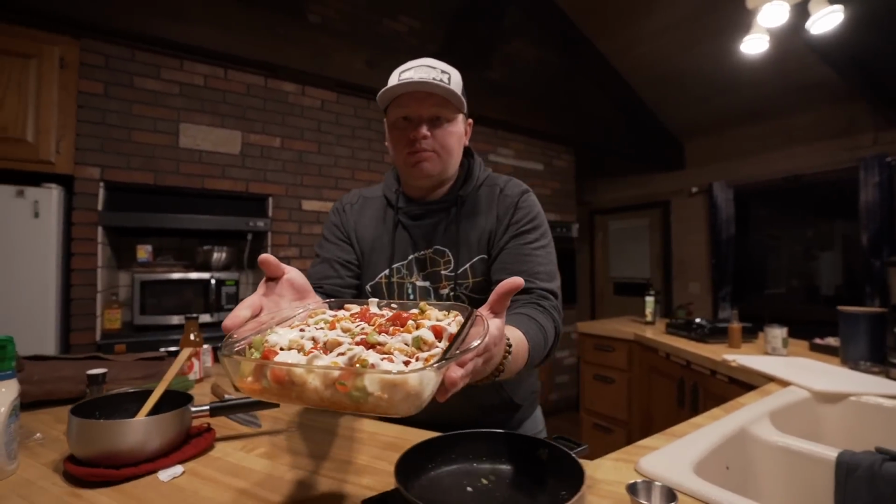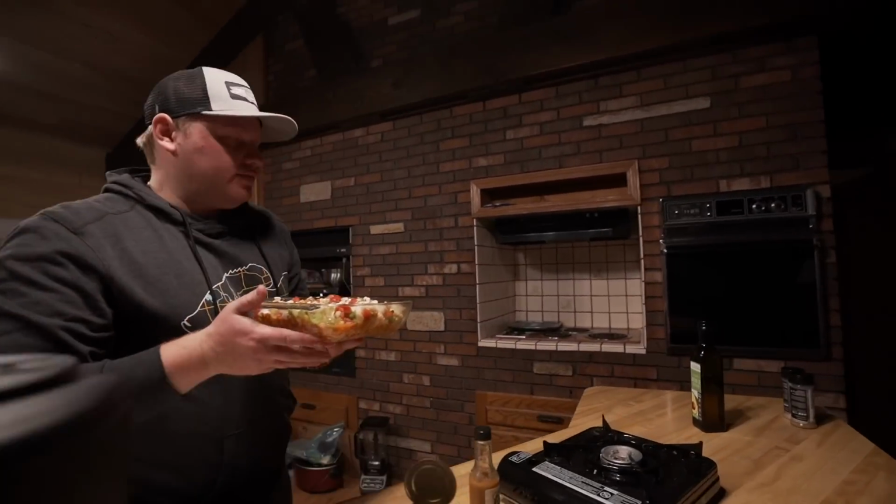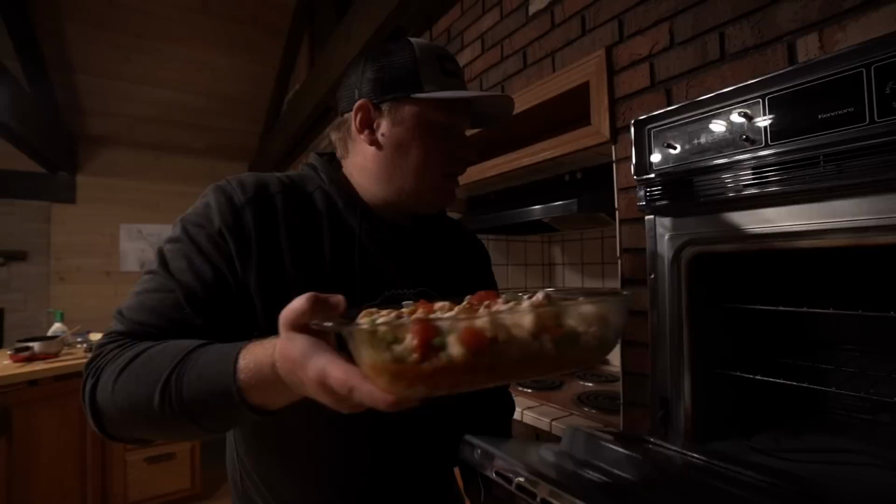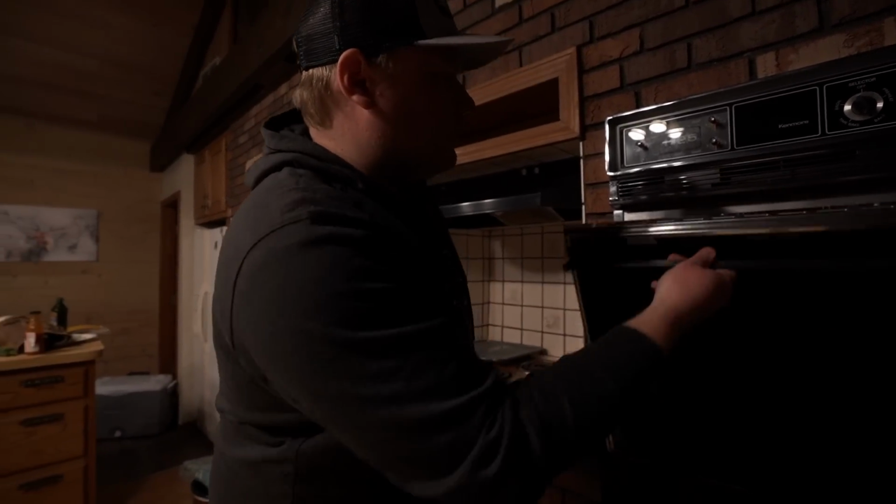Okay, so I got this thing all put together right now. I'm going over to the oven. I got that preheated right now to 375. I'm just gonna toss this thing in there for about 15 minutes. And it's gonna start getting nice and bubbly in there. And I'll check in with you when it comes out.